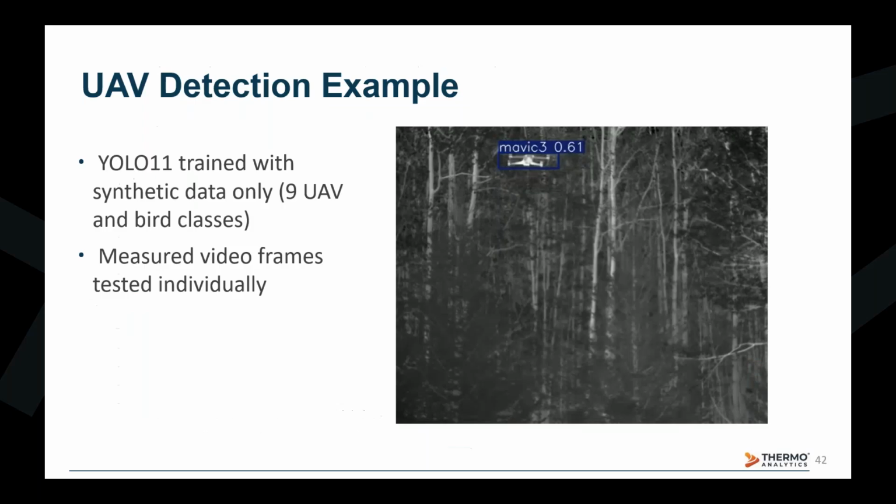Here is how we're leveraging the AML datasets for detection and recognition purposes. Continuing to use the previously mentioned YOLO algorithm, which was fully trained on synthetic and target models using rotor blur and composited onto a measured background with 6 unique UAVs and 3 bird confusers. We deconstructed a field test video of a Mavic 3 frame by frame and fed each of the frames into the algorithm. We then reconstructed each resultant frame back into the final video that you will see here in a moment.